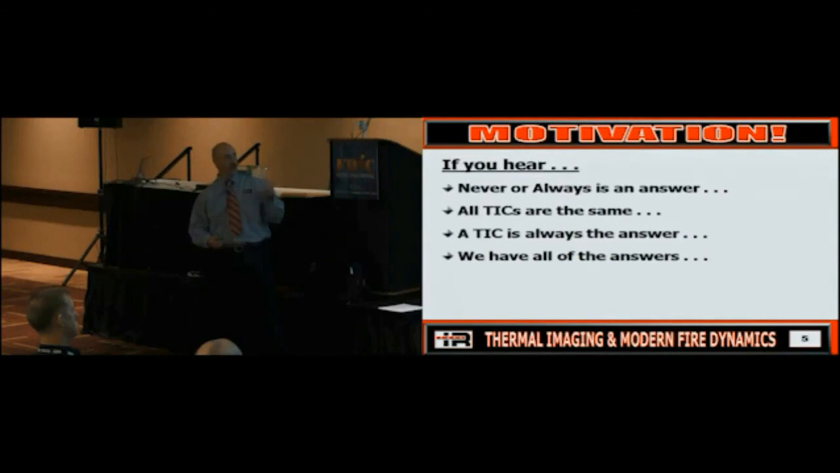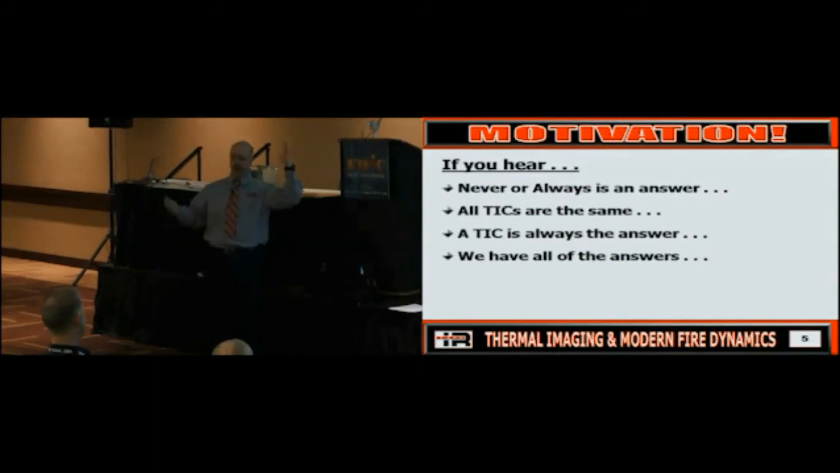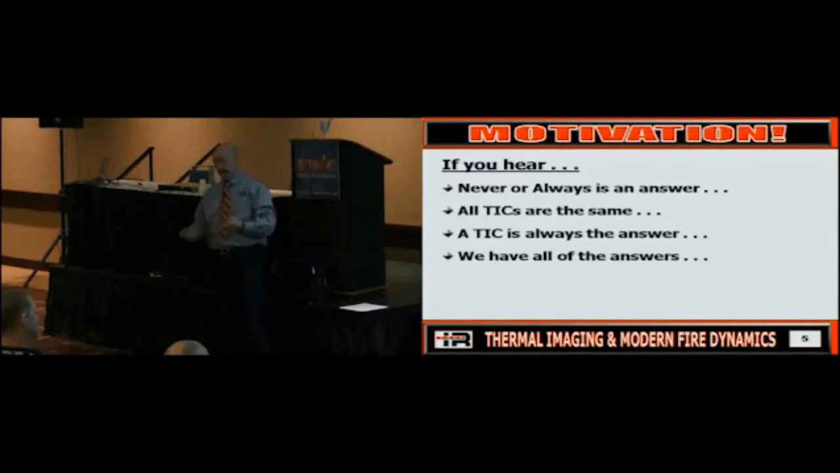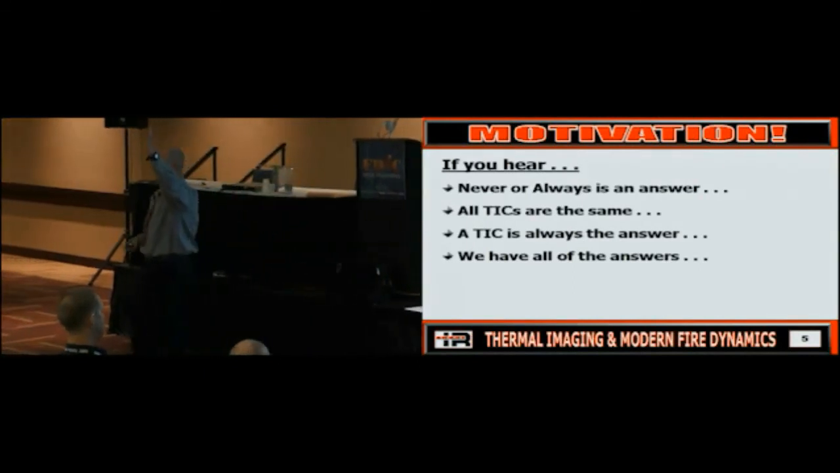So if you hear never or always, we all know that's false, right? What's the first test-taking strategy they teach everybody? If you see that in the answer, forget it. It's not an option, right? All ticks are the same, or all thermal imaging cameras are the same. They're not. How many would you agree?